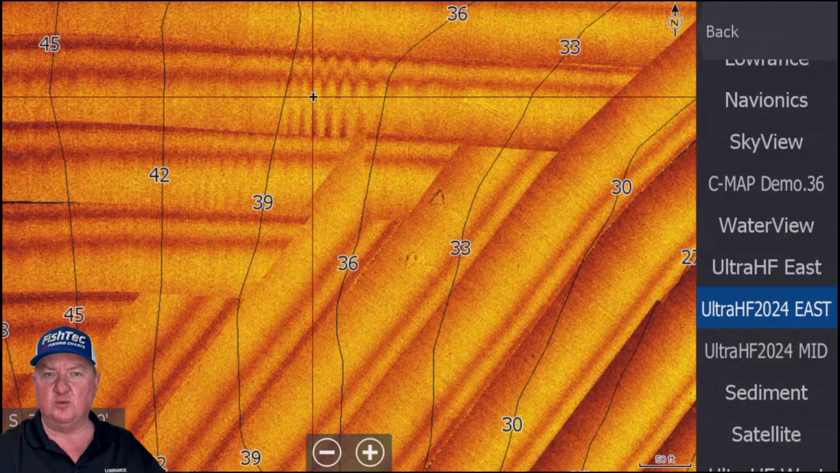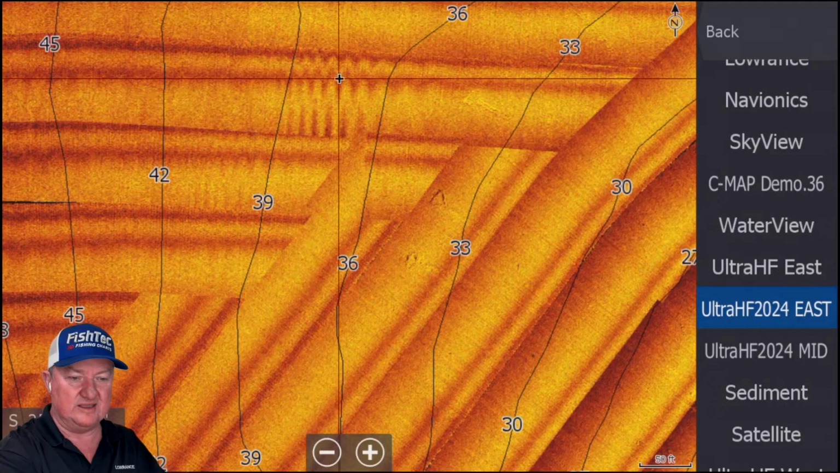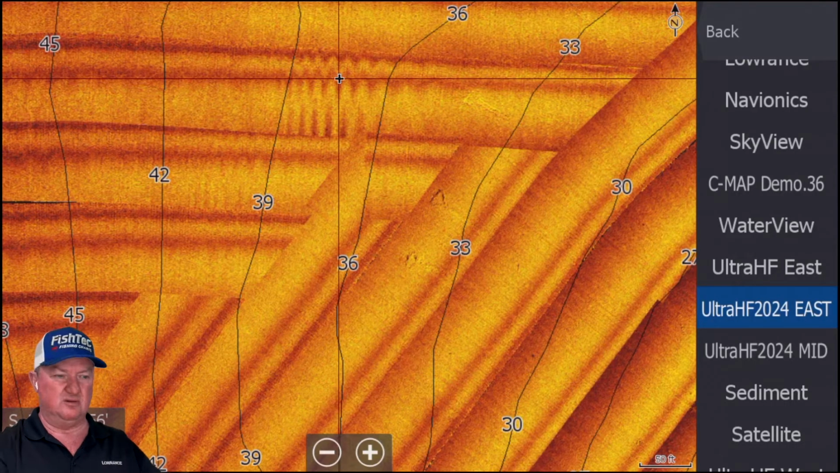Someone might ask, what are those little wiggly lines there? That's where she drives over her own wake. Our boats do have transducer stabilization on a gyro type effect. But the software side of it still needs a bit of tweaking, and the guys are working on this type of thing all the time, but I don't think it'll be too long before that's resolved completely.